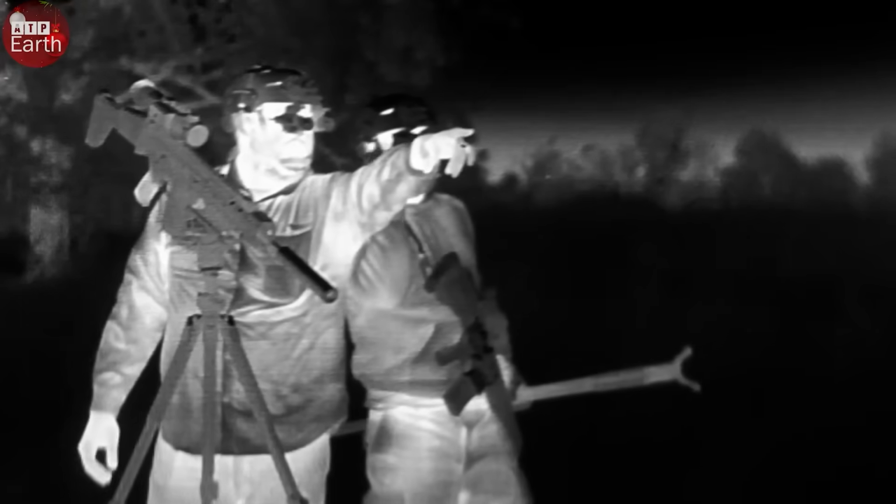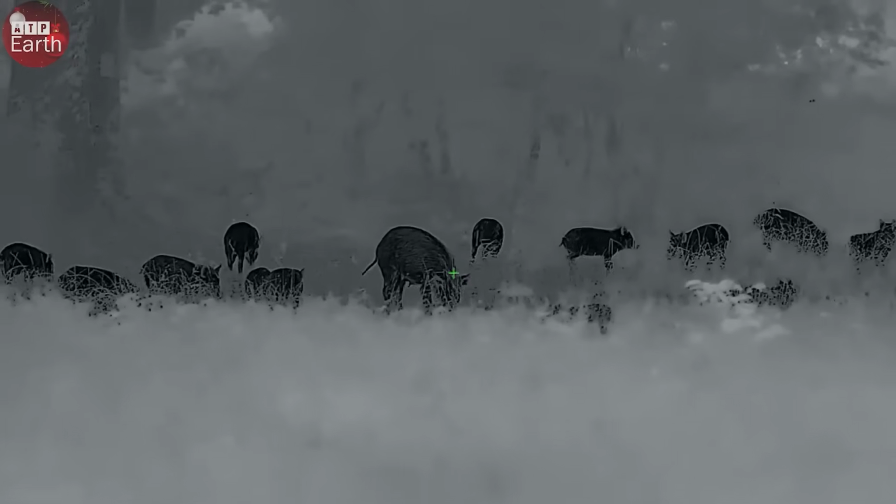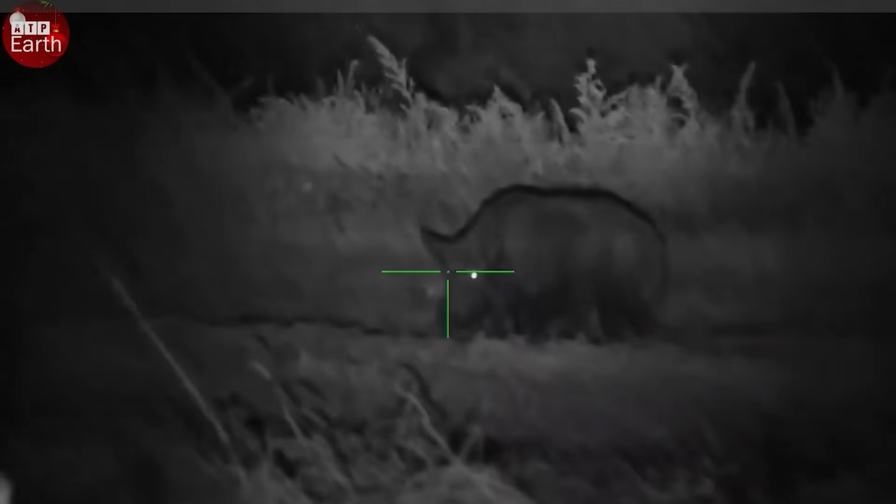But our goal did not stop there. Determined to hunt even bigger wild boars, the group continued to look far away, straining their eyes to search for even the smallest movement in the darkness. And then it appeared. A large wild boar, walking slowly with a high alert look.